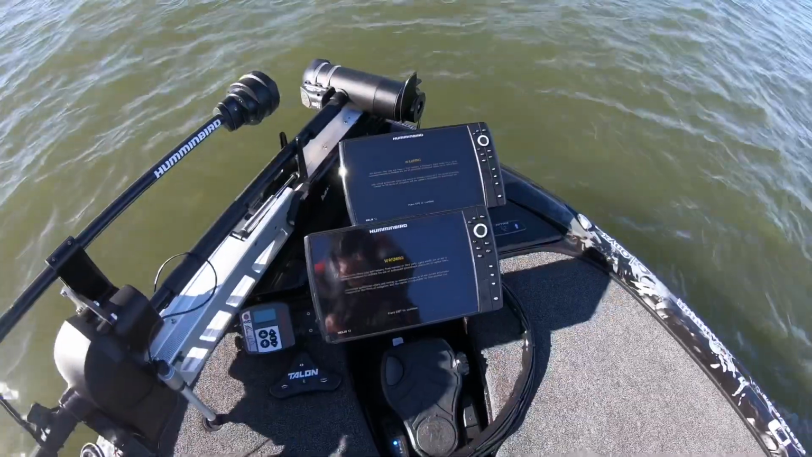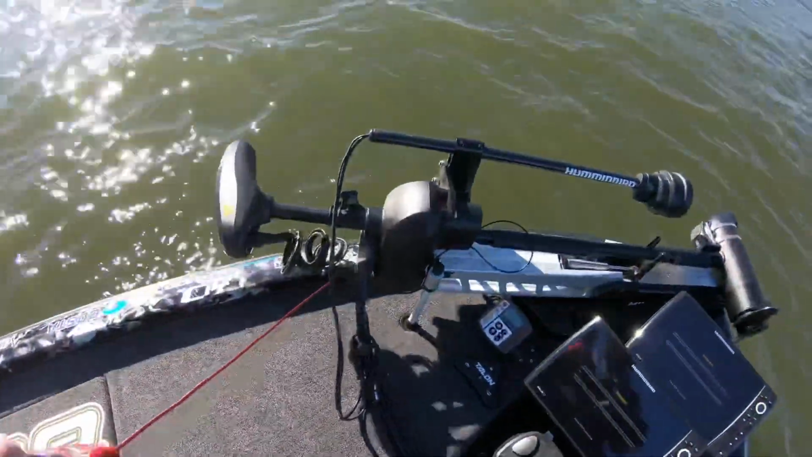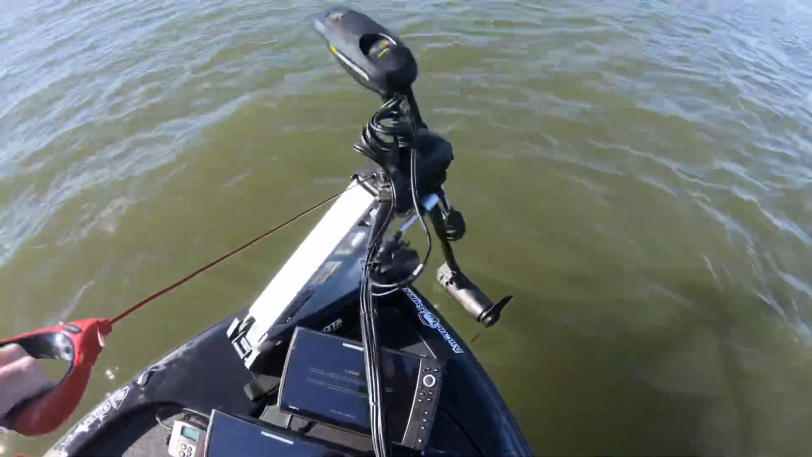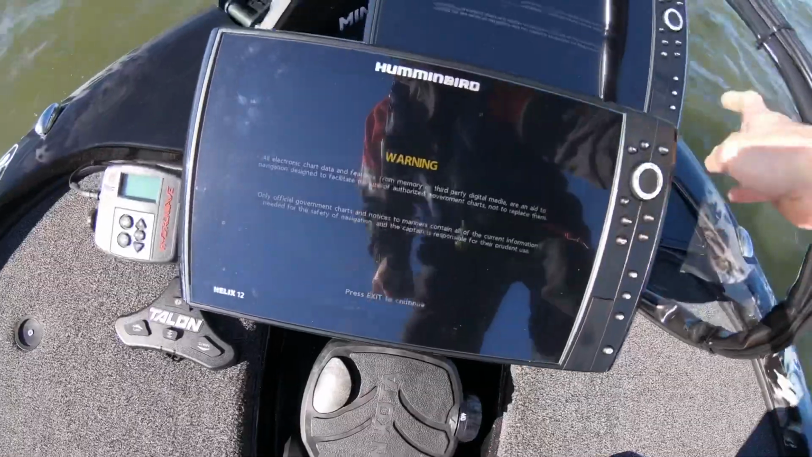All right, up here on the front graphs, front deck. First time old Trek's going in the water. Right there. Already got these units powered up.